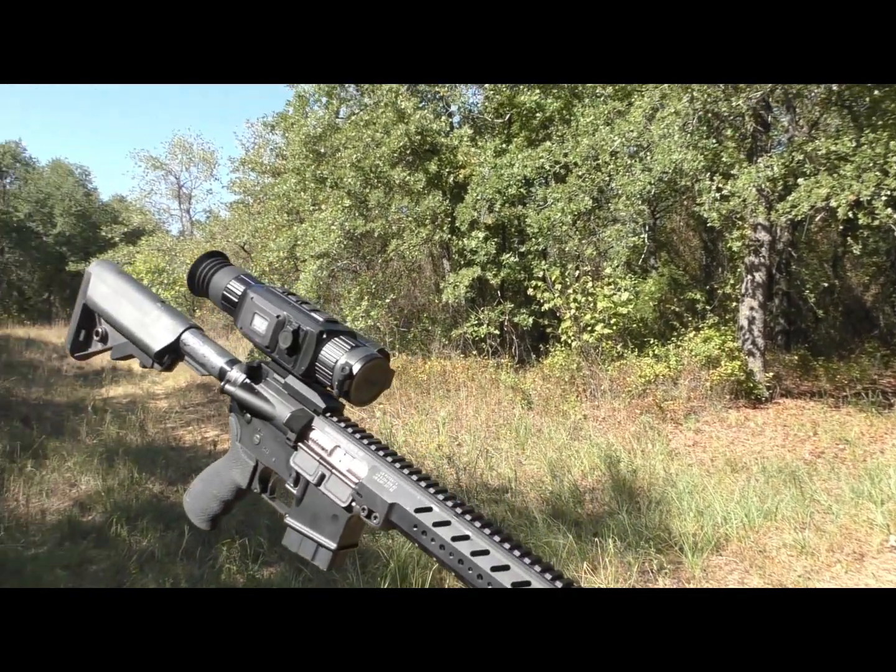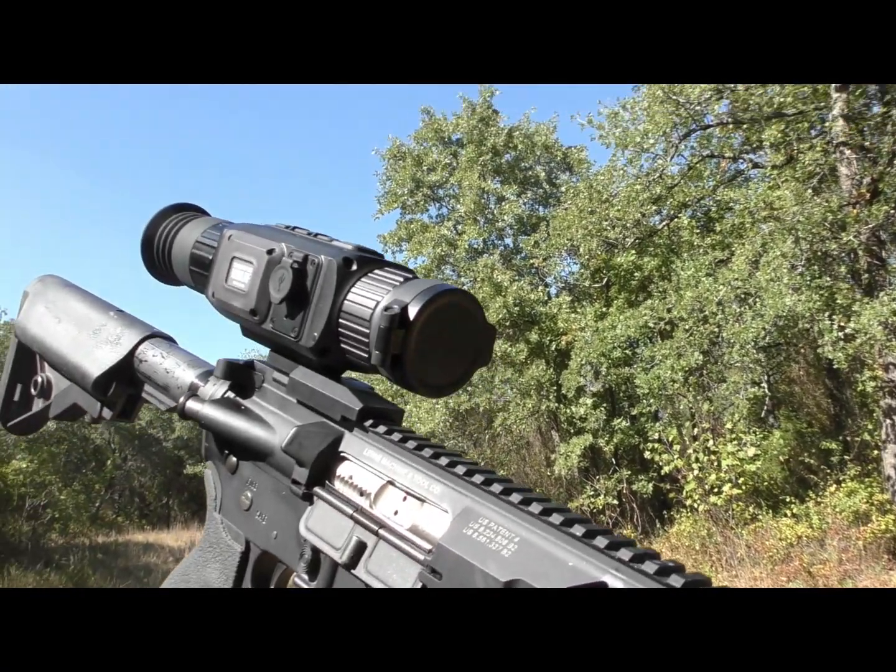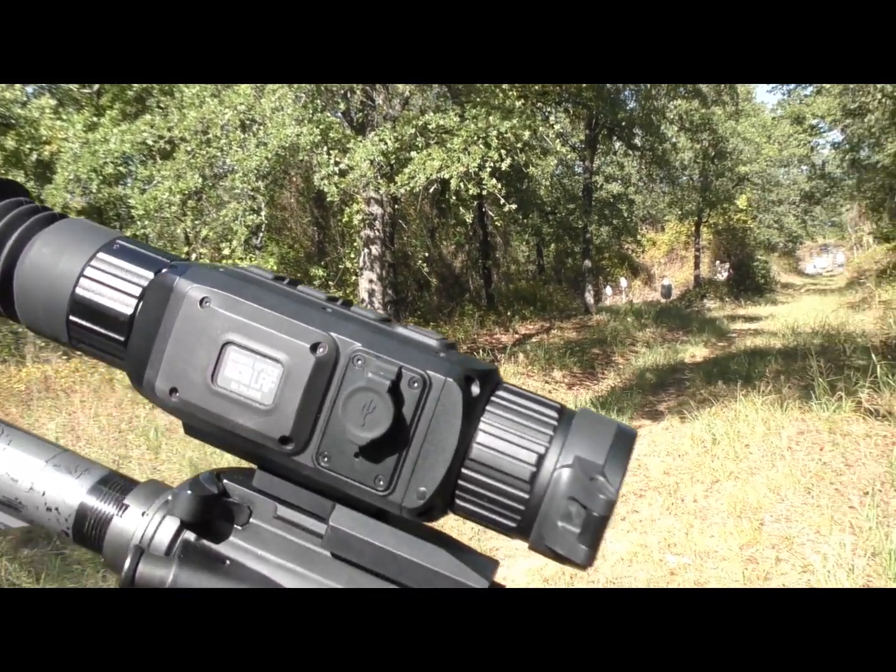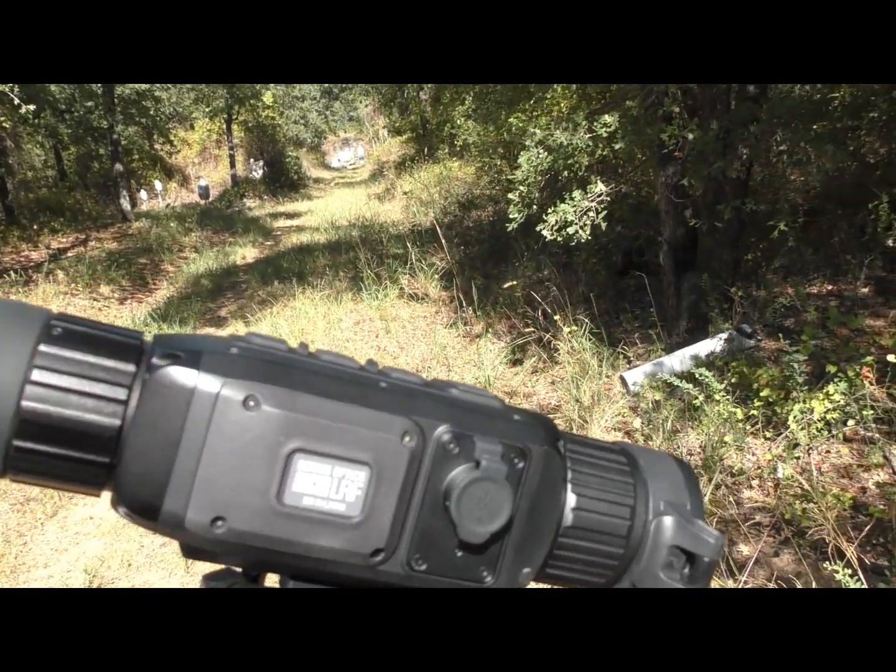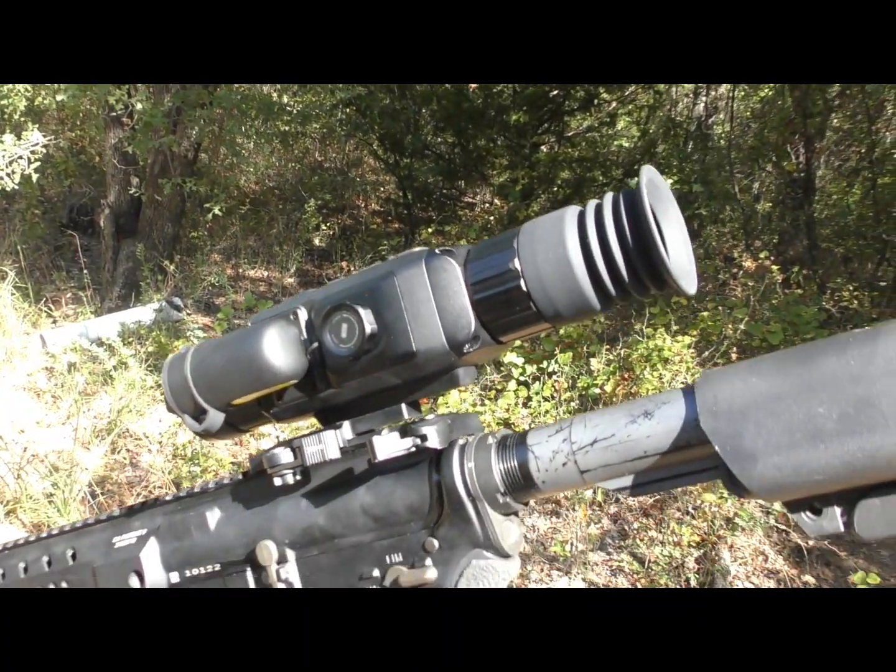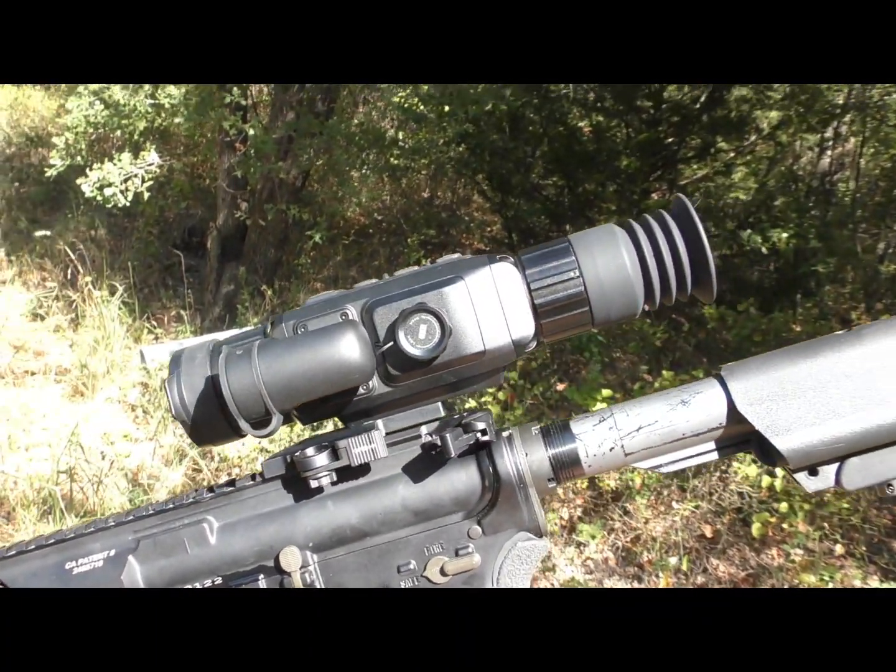For over a year, Bering's been announcing that they're developing and bringing to market a laser rangefinder scope utilizing their thermal technology. The final product represents a totally new direction for Bering Optics thermal weapon sights that brings about a new housing, power supply setup, operating system, and application.